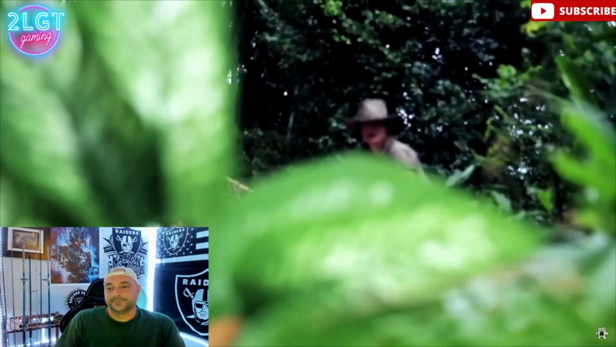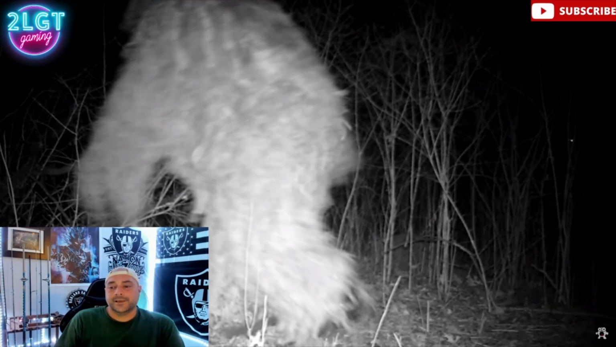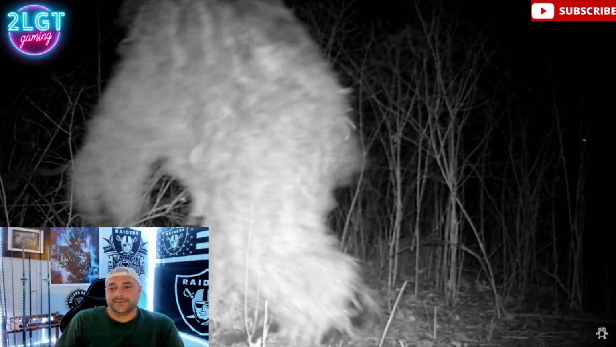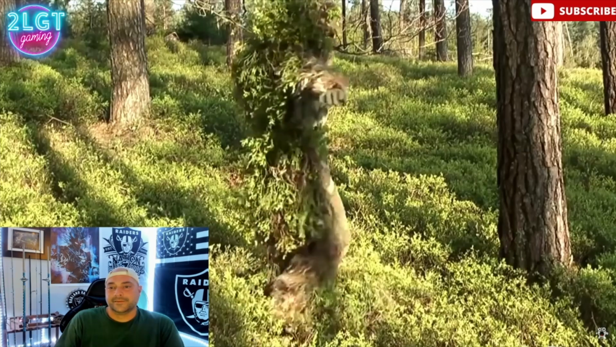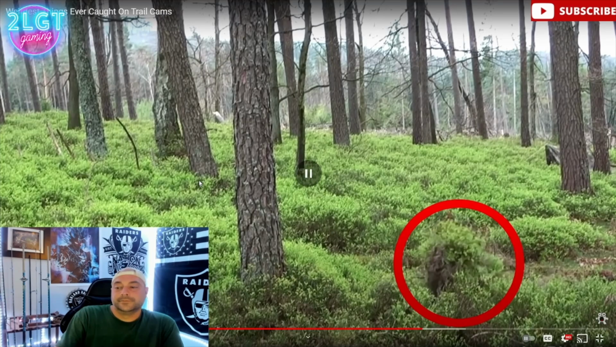But before all the cryptozoologists take to the comments, let's take a more logical look at this photo. That's fake. This two-legged, shaggy figure also looks like someone dressed up in a ghillie suit. These are full-coverage camouflage outfits designed to help wearers blend seamlessly into foliage.